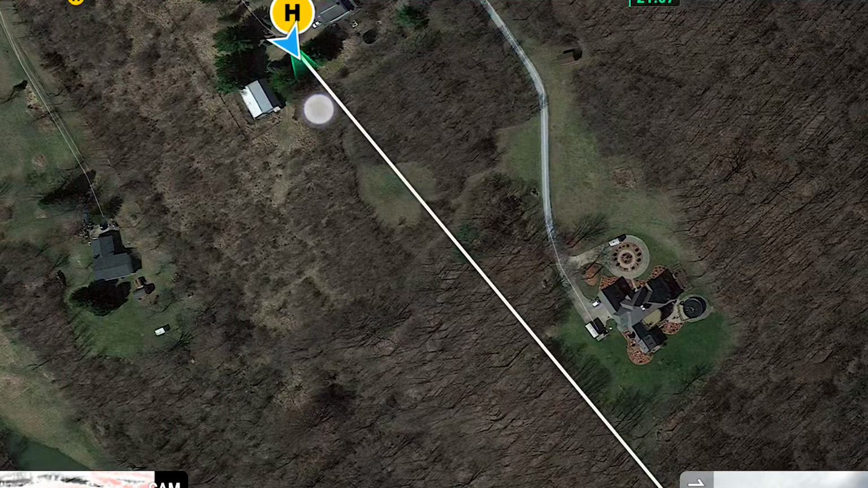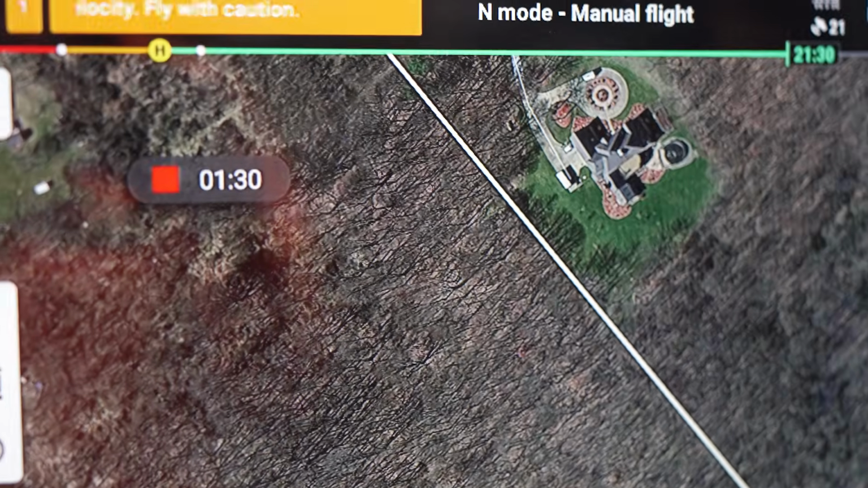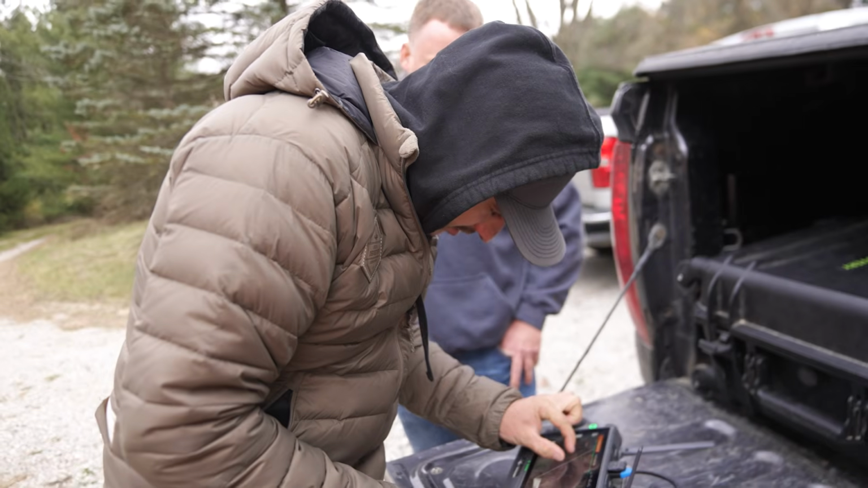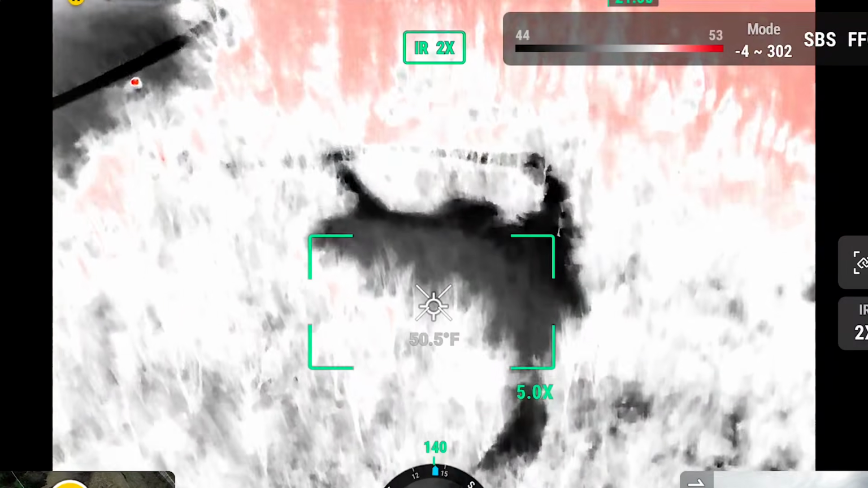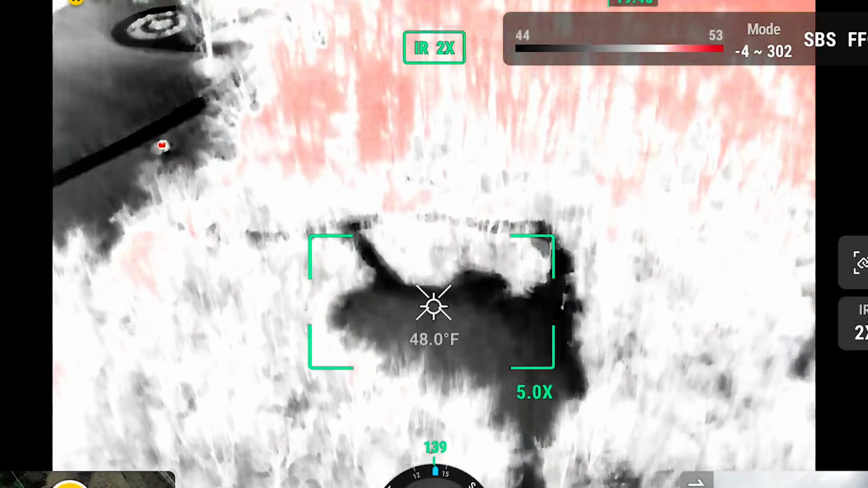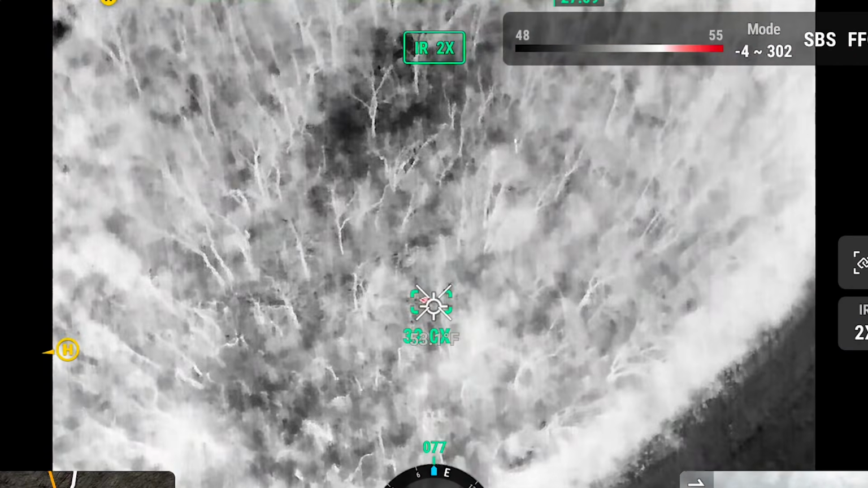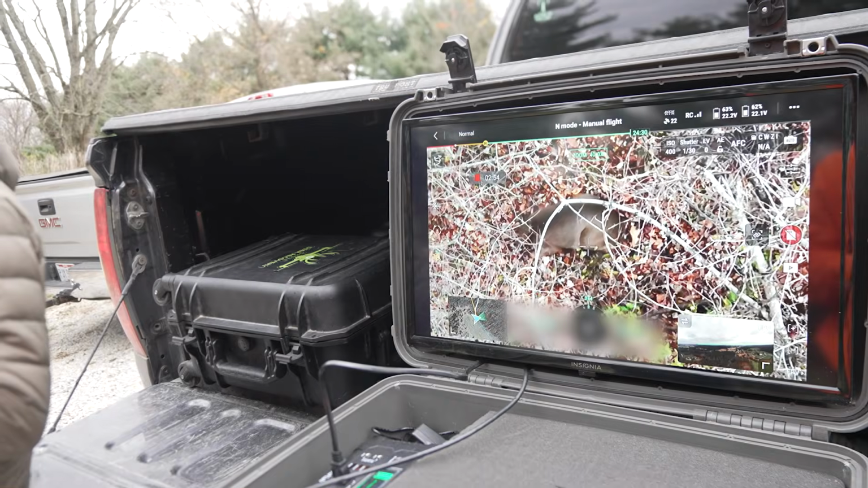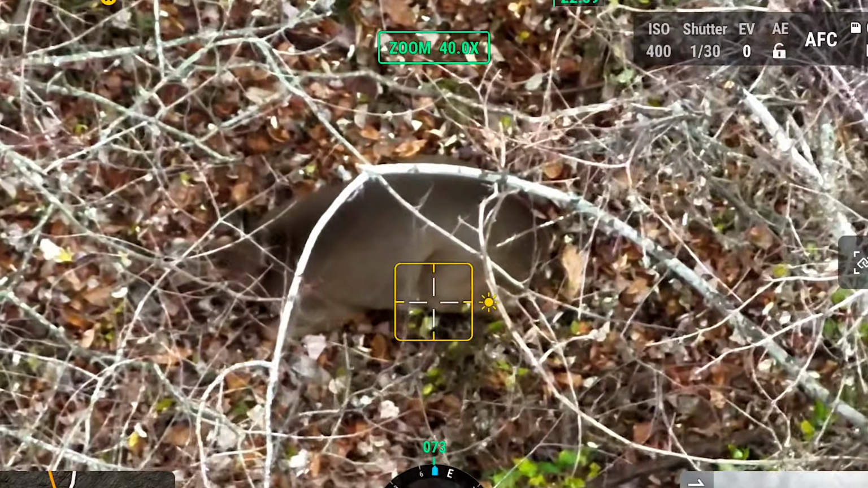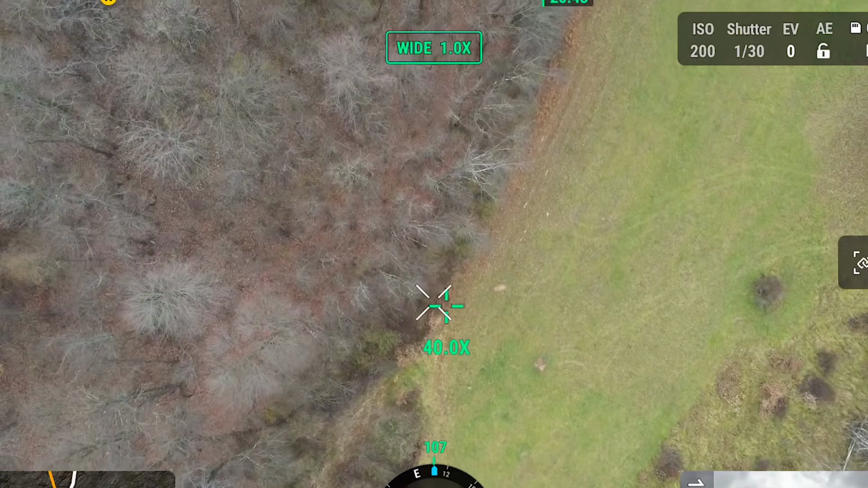So we're right here. I tracked him right to this edge and I stopped. Okay. Was he heading this way? He was heading that way. Okay. Heading down in here. Holy moly, it's windy up there. A little windy. He's tucked up in some thick stuff there. Doe. She's bedded up tight. This is the corner that you tracked him to, right? Yeah.